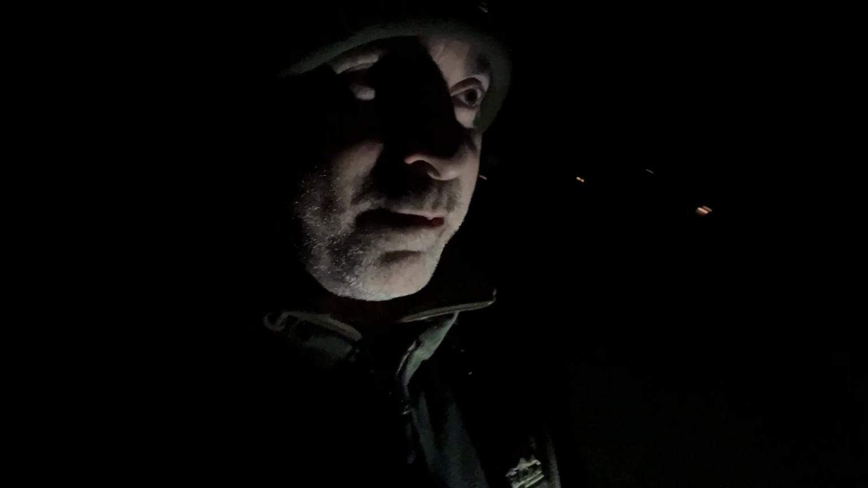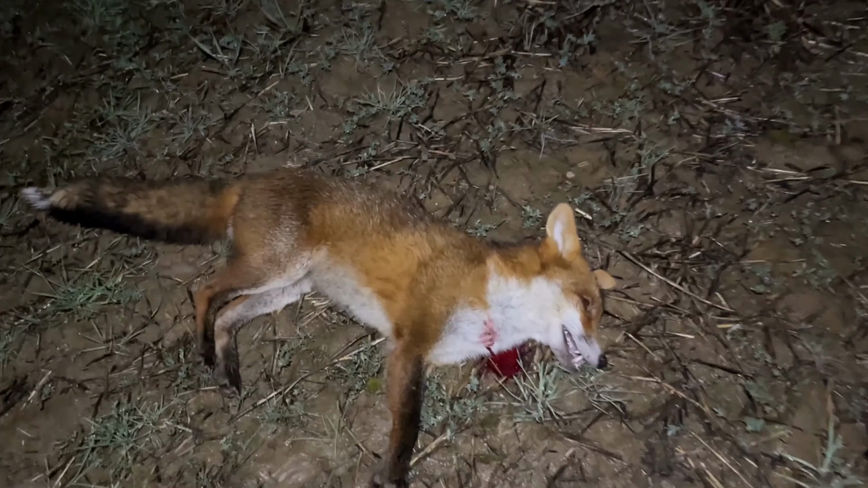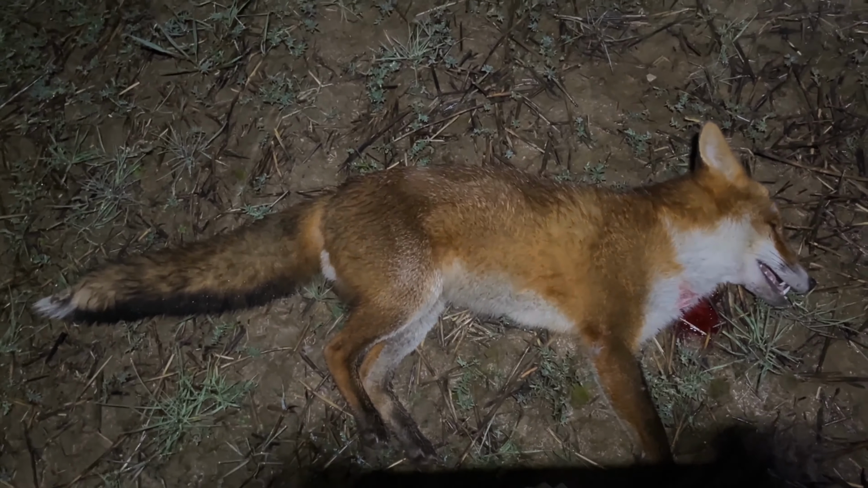Right, so managed to get over onto the other bit of ground here. Bit of a hike to go and retrieve my fox, but he's just up ahead here. Right. There he is. He's a pretty big old boy as well. There we go, straight in the front of the chest there. That's a nice fox, that. Now it's a dog fox. Excellent, it's a good start to the evening.